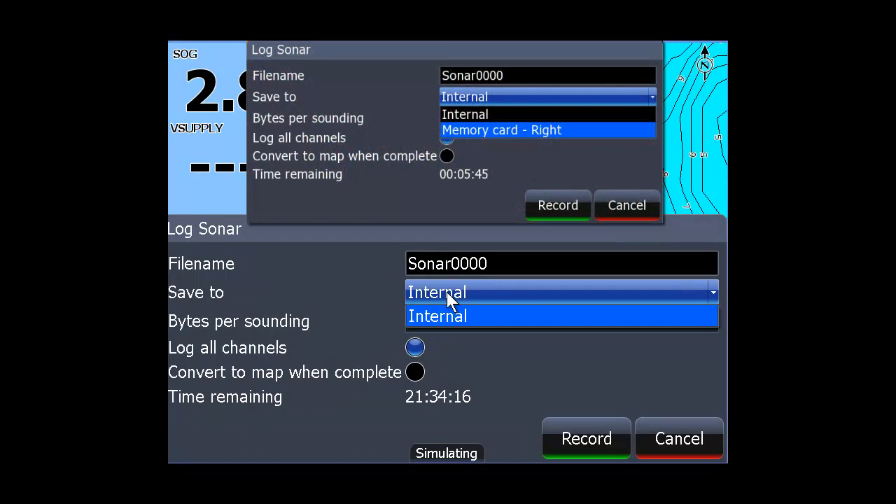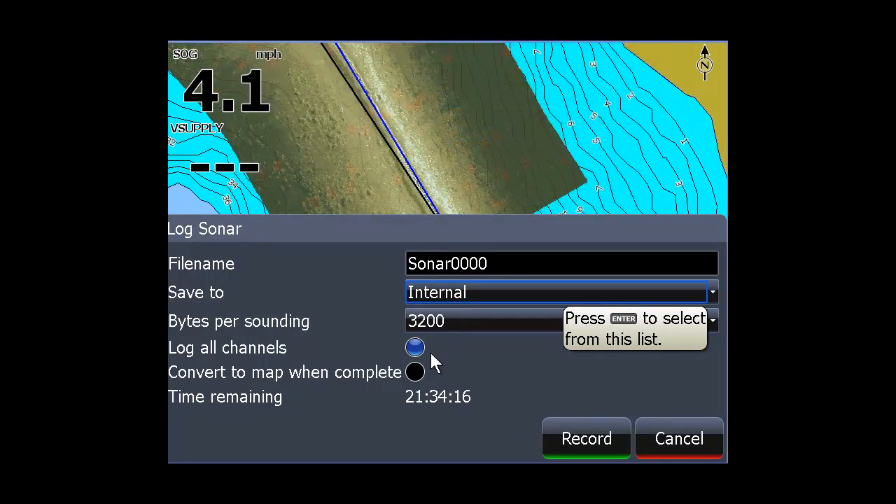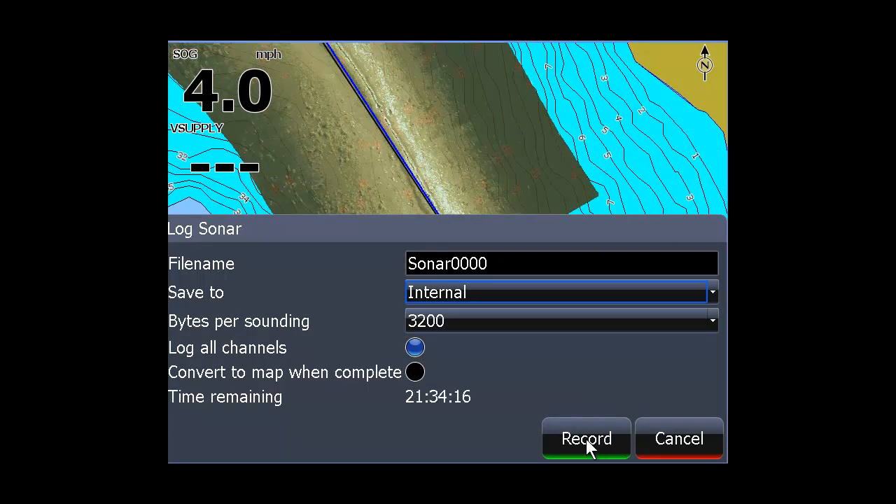You want to do it to the memory card because the memory card has way more memory. Do not do it to the internal memory. Just have an 8 gigabyte card, will work just fine. And you record it, and then you have to convert it into a permanent map.